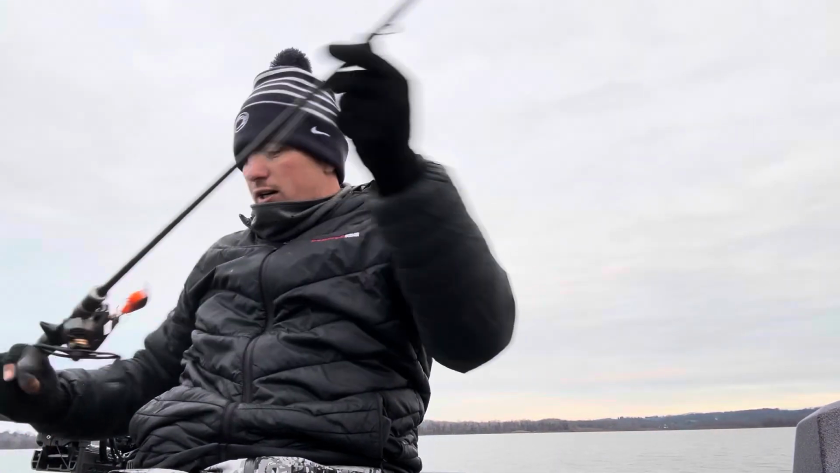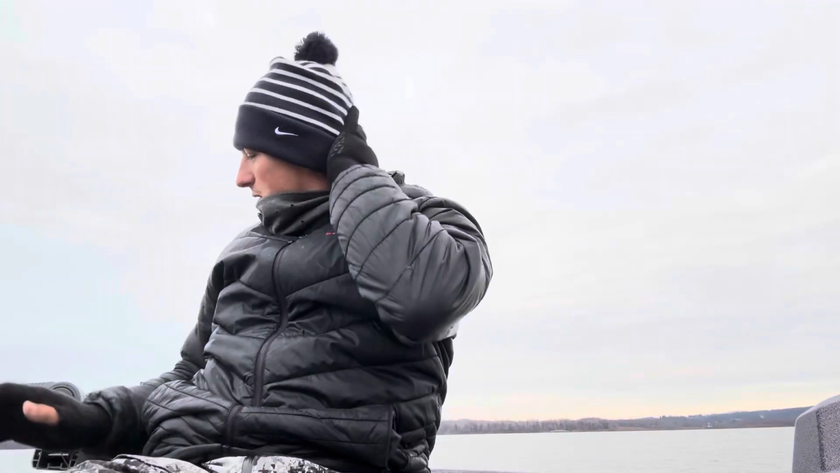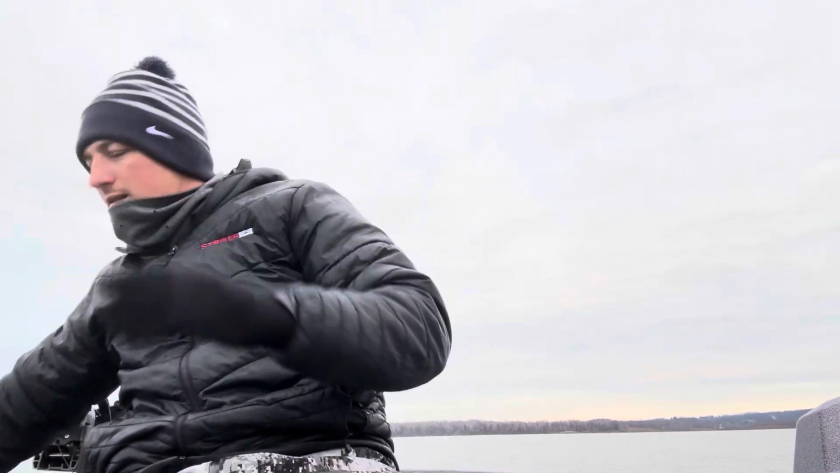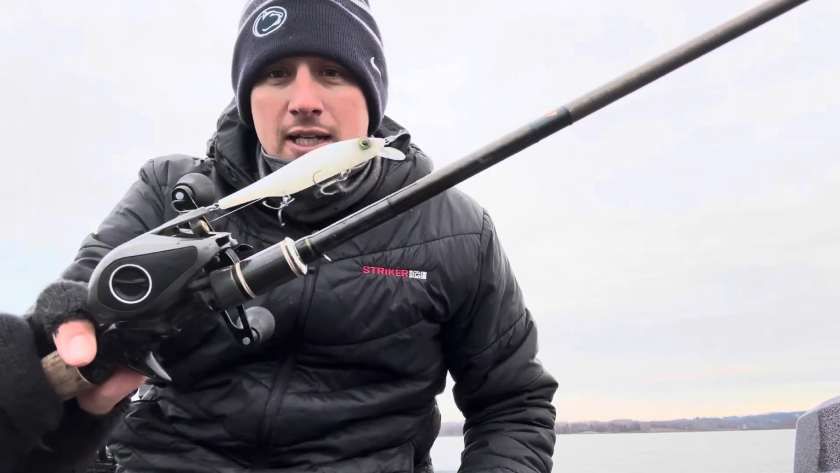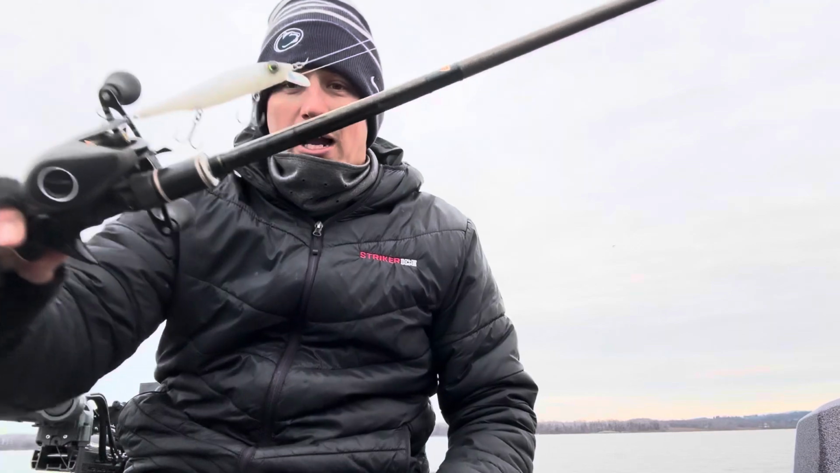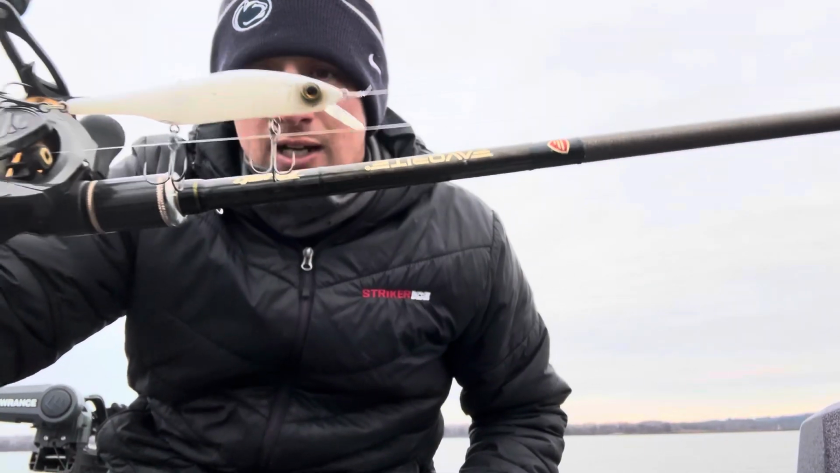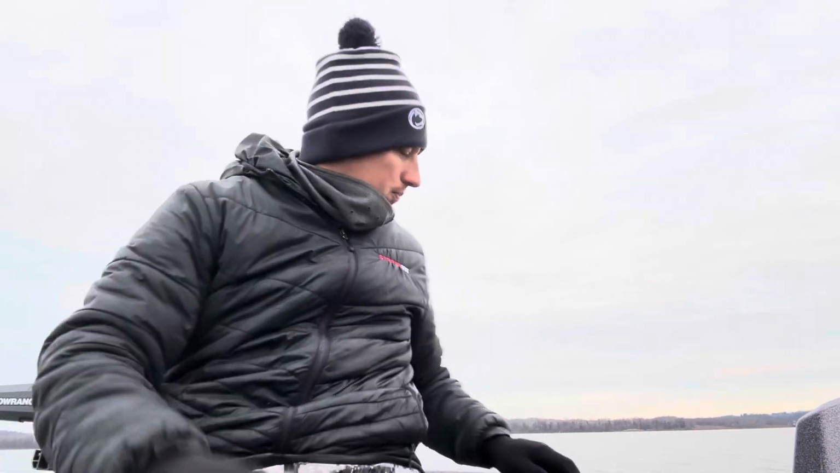I had one here on this MR6. That was kind of one of the shallower fish. It seemed like most of the other fish were out a little deeper. I was using my active target. I did get one on that Bill Lewis. This is the 100 size. It's a suspending 6-footer. I put some Hayabusa hooks on there. That was basically just because they were swatting at it a little bit.